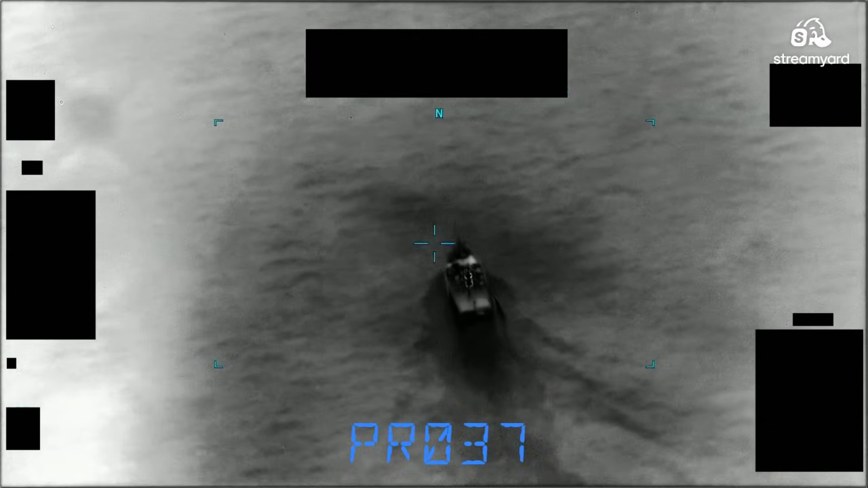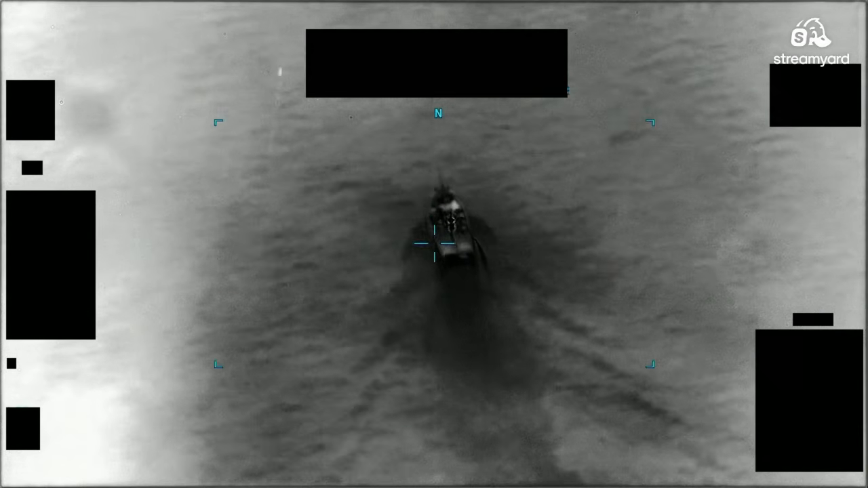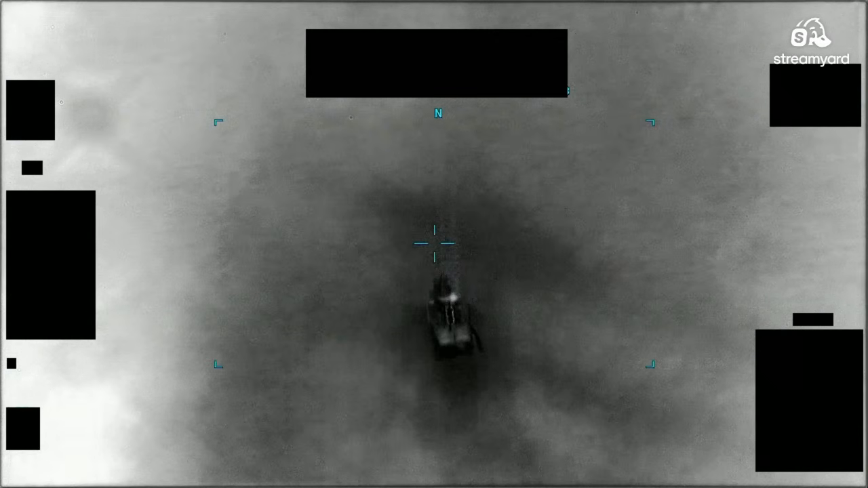Okay, here we have a boat just tugging along, and this white object just zips on by. I'm going to say it's plausible that it's a drone. We're going to take a look at some more videos.